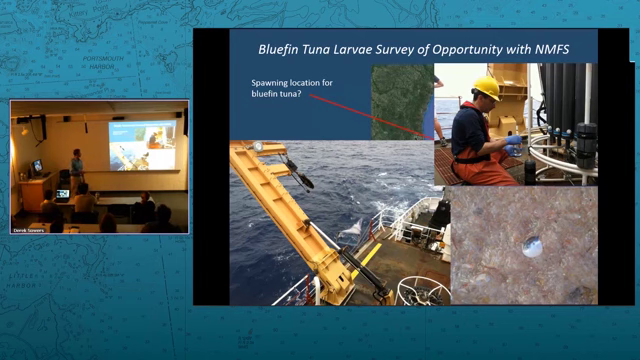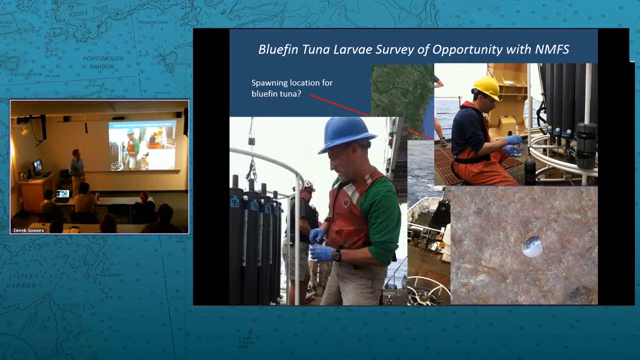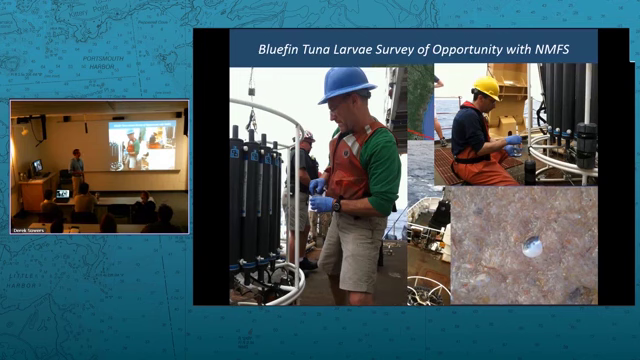So we towed a series of plankton nets near the top and a little bit below the surface, and collected CTD casts and water samples to characterize the oceanographic conditions, the water chemistry of that area. And then the net samples are filtered down, and these biological samples will get sent to a lab, and they'll do genetic testing to see if some of these larval fish are indeed bluefin tuna. So that was an interesting added science objective that we were able to get done on that cruise.